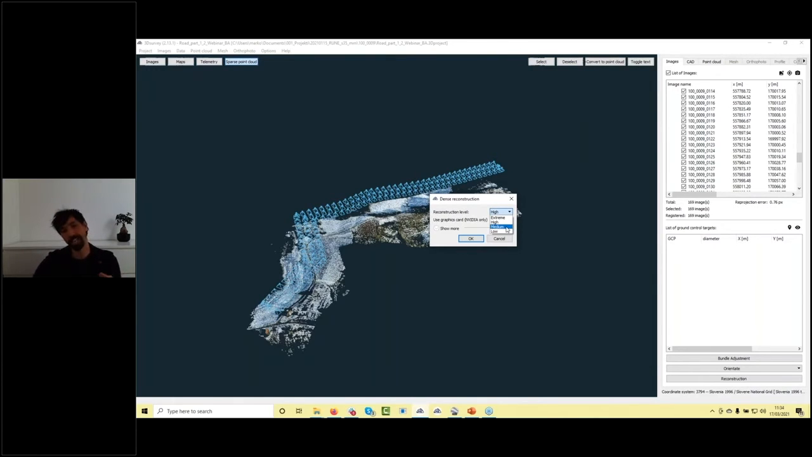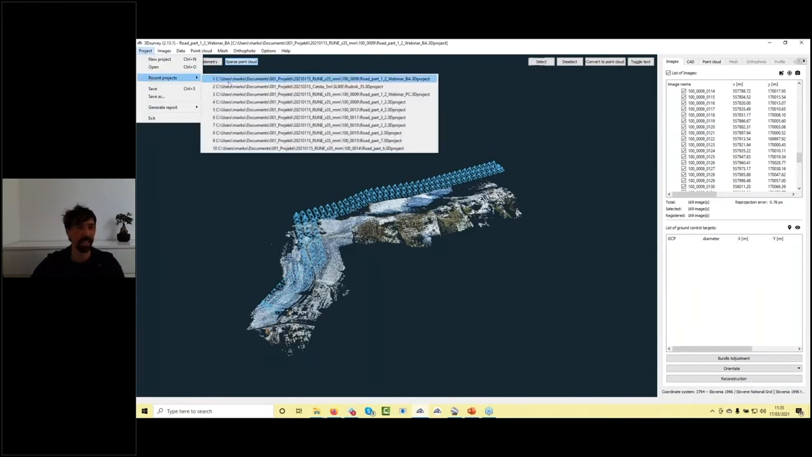And if you later join more flights together, you are not having 500 million points or something like that. Because on medium, I think I will already get approximately 20 million points. Again, we are not going to calculate this one because it would take, let's say, 1.5 or 2 hours. I will cancel this one and open an already prepared project.